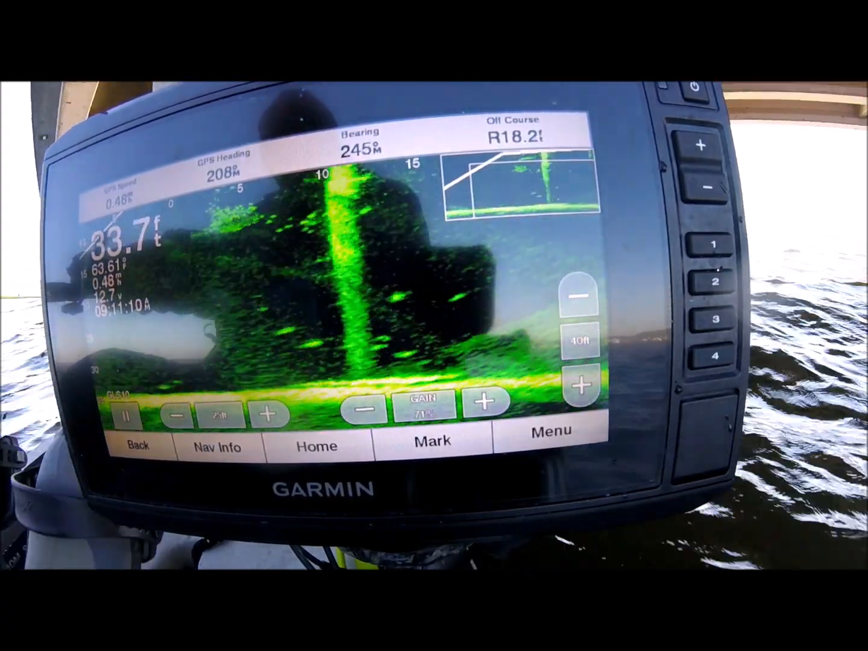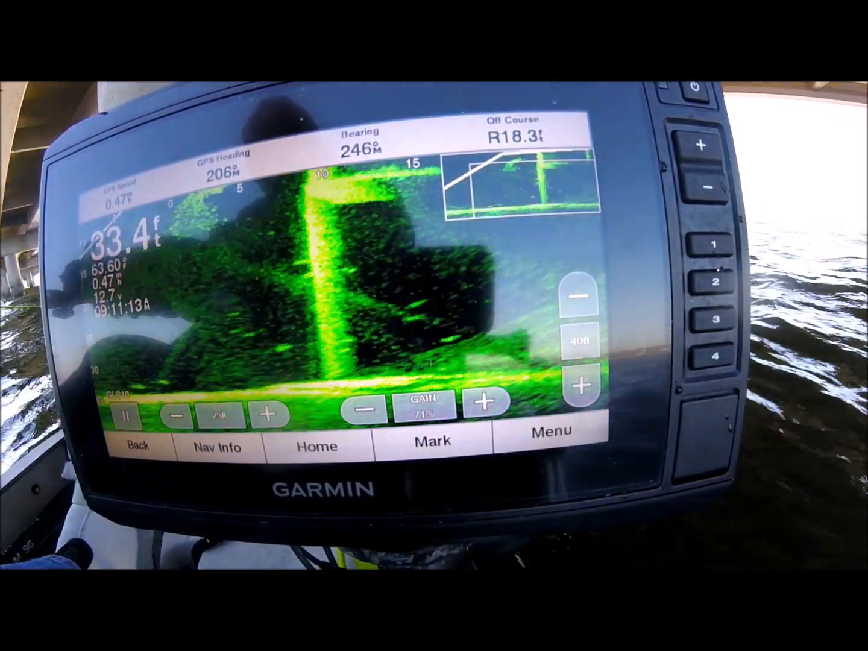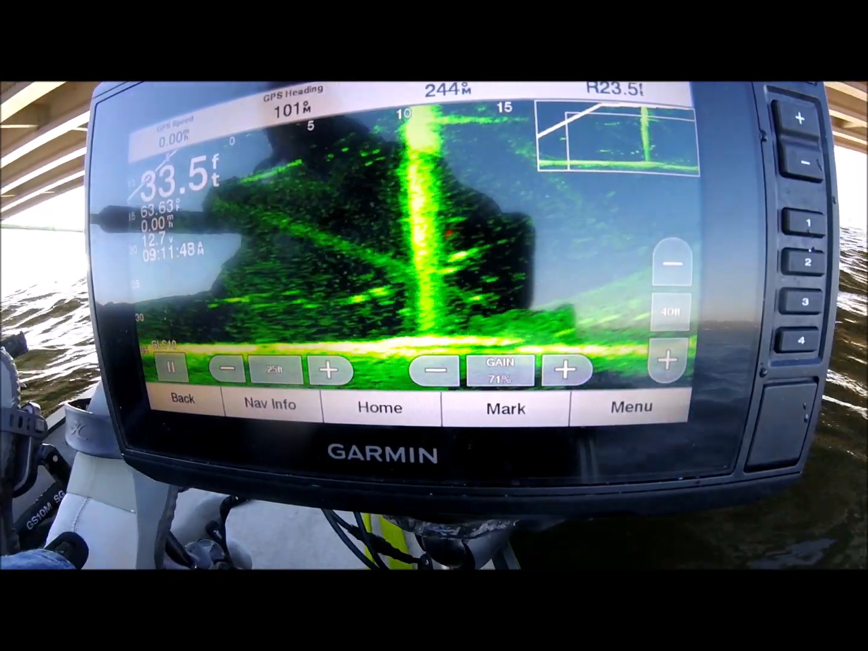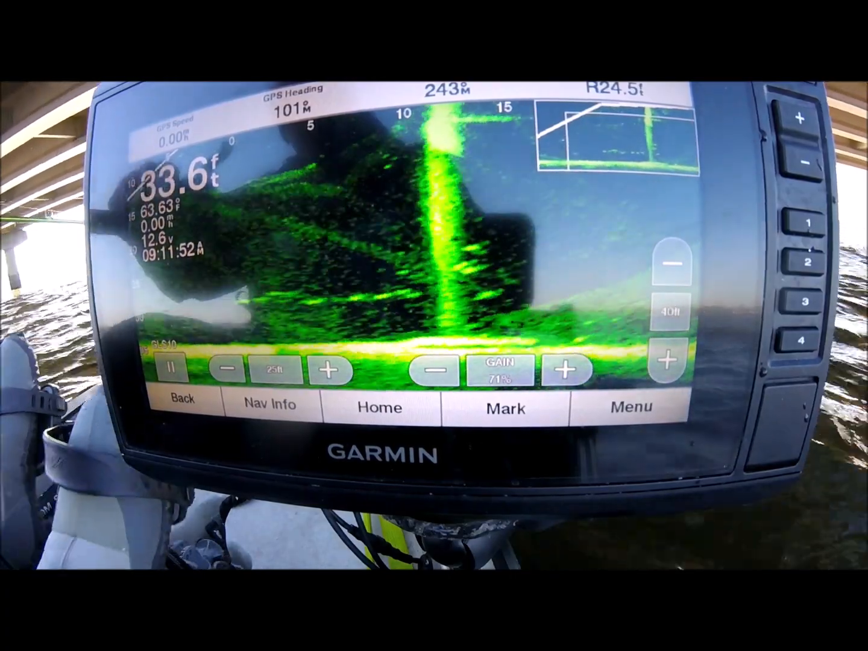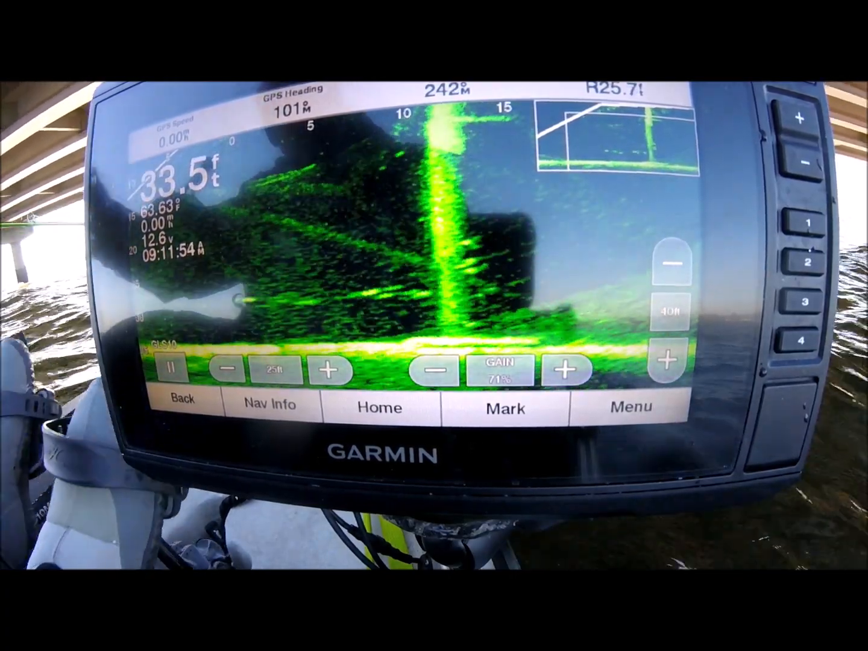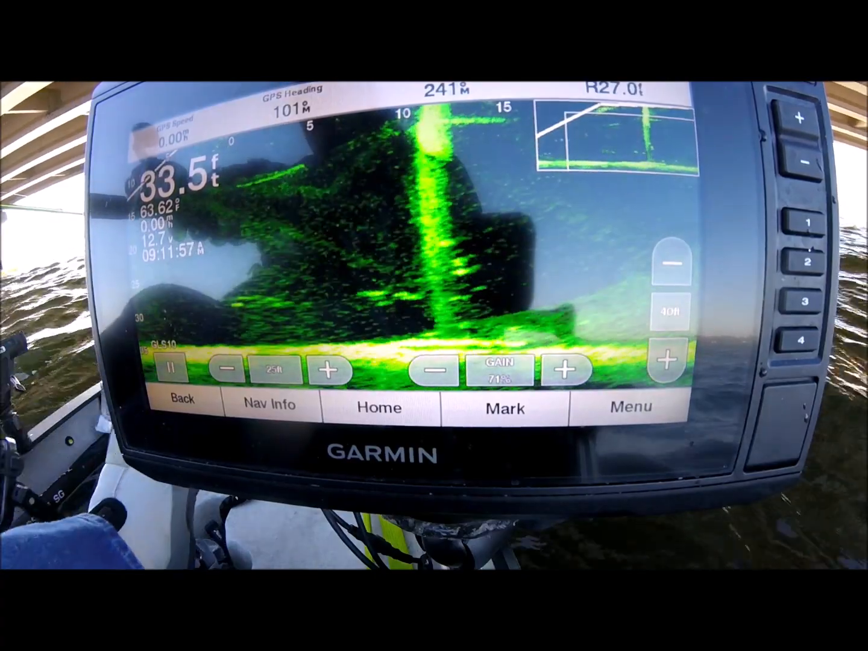That fish is looking at it. It's coming up to it. Hard to get that. See, there are my jigs. I let them up and let them down. I'm going to let them down some more to where the fish are really at. Now I'm going to get big.